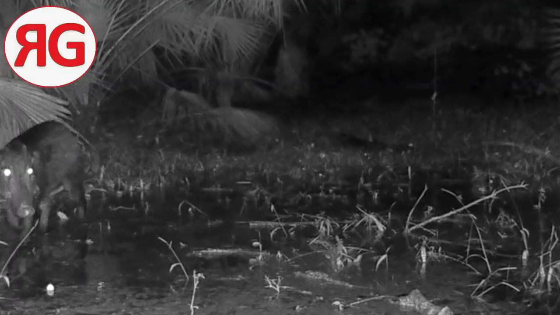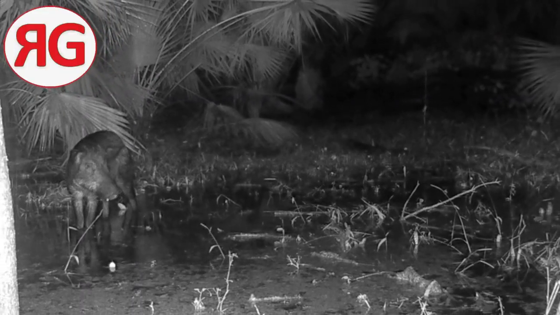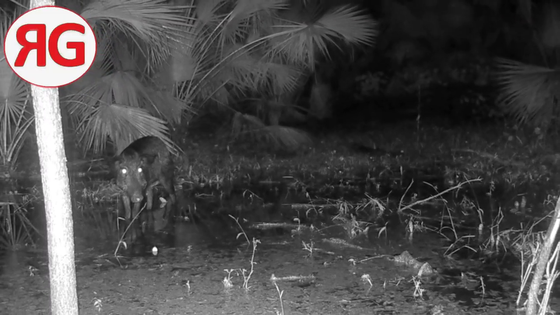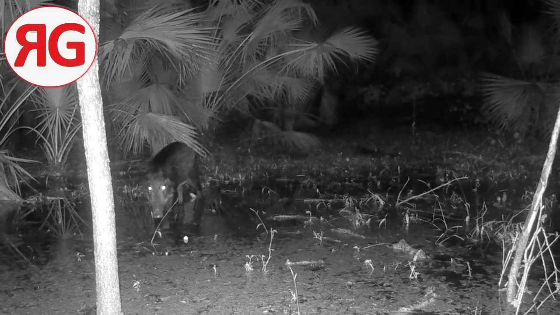And could be the same pig. I don't know. Just hard to say at this point. But he's looking around. I guess he sees the camera and he's kind of curious as to what that is.